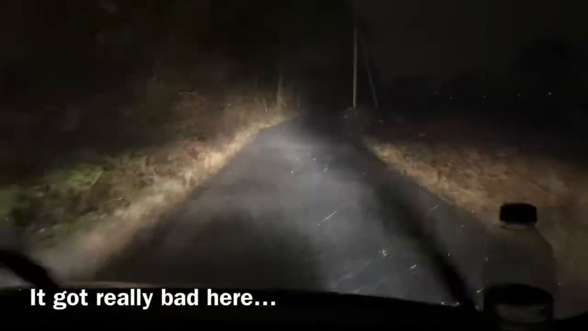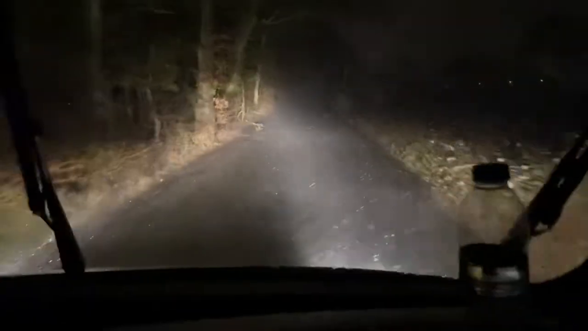1023 Sheffield Road. Whoa. Whoa. Look at the wind and the rain. Holy cow. Oh my god. Never been caught in this before. Whoa, whoa. Oh my. Why am I caught in the middle of a storm?